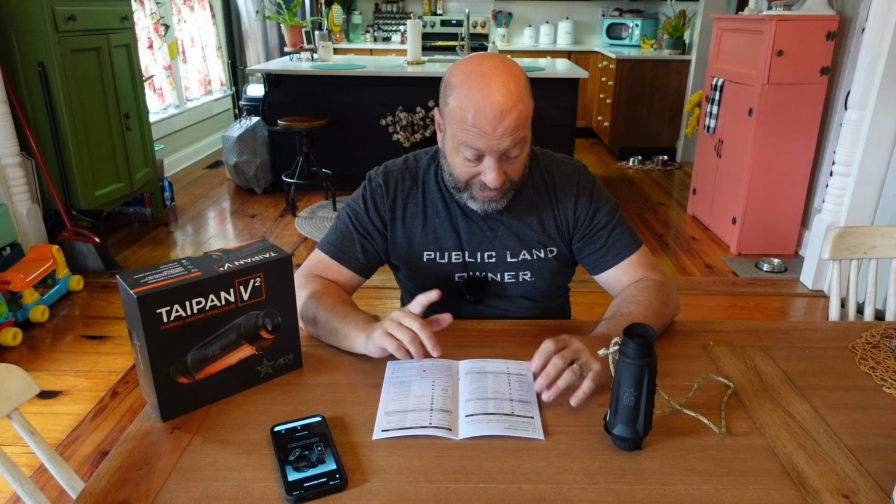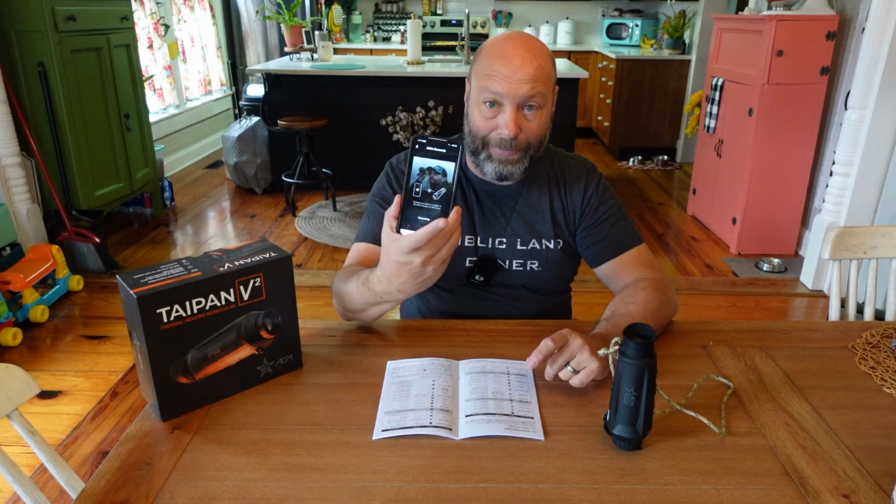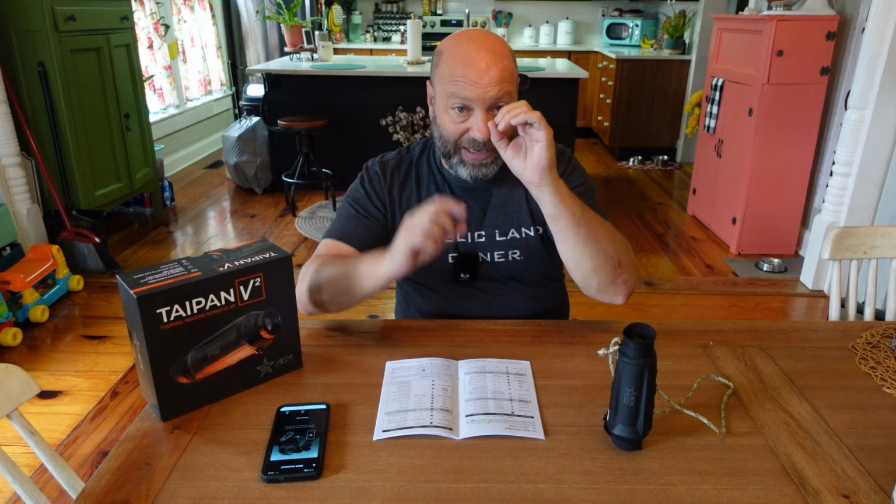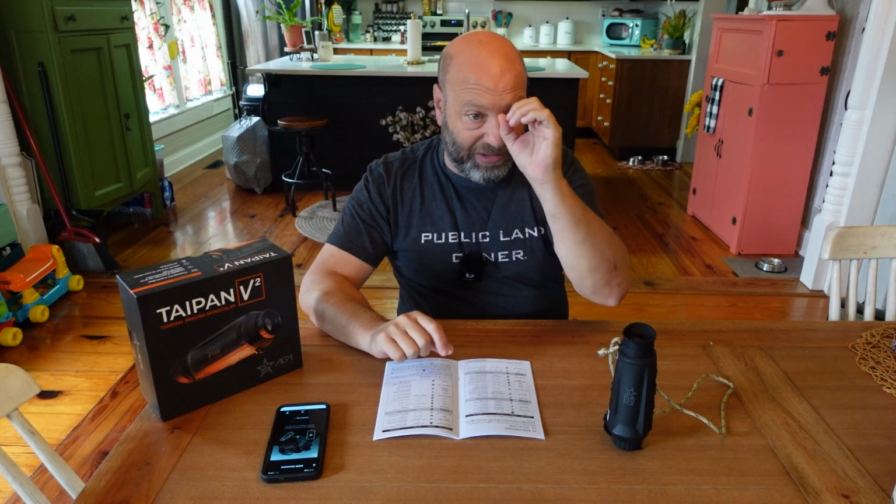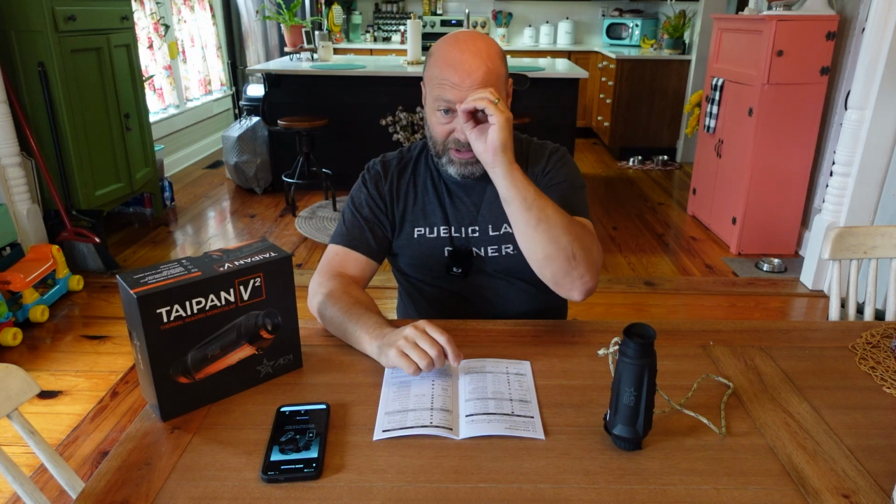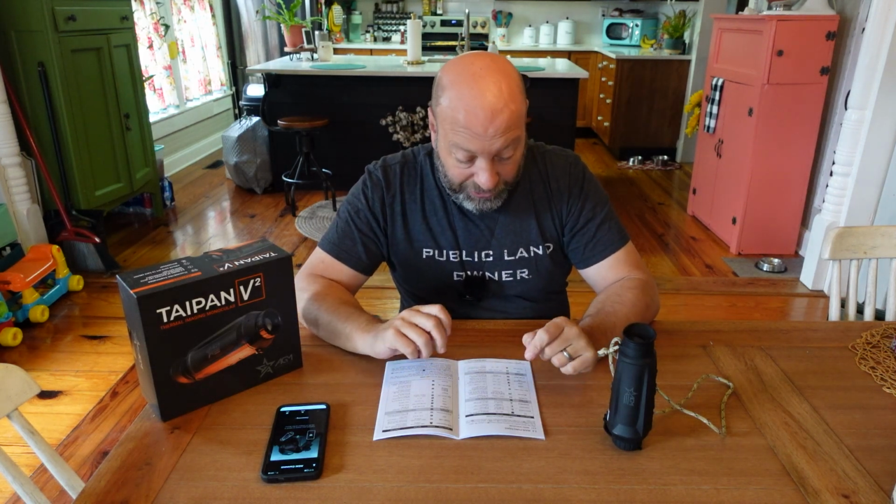Let's talk about this real quick, the main menu features. We're going to cover these so I don't miss any of them for you. Again, we've got the app option on there. You have picture in picture. Picture in picture is pretty cool because it lets you look normal, and it's got a zoomed in feature. So as you find something, you hit it, there's another box above it, picture in picture, and it zooms it in. So you don't have to keep zooming in, zooming out. You can scan and find it. When you see it, just look up and it's right there, and it does a zoom in. Picture in picture is pretty cool.